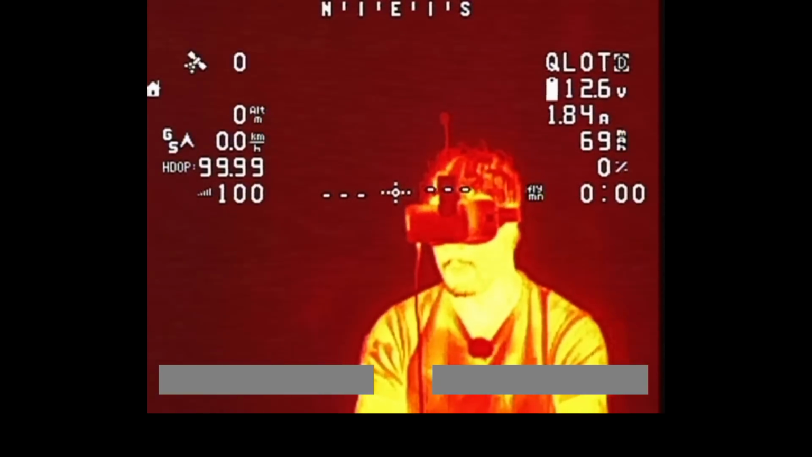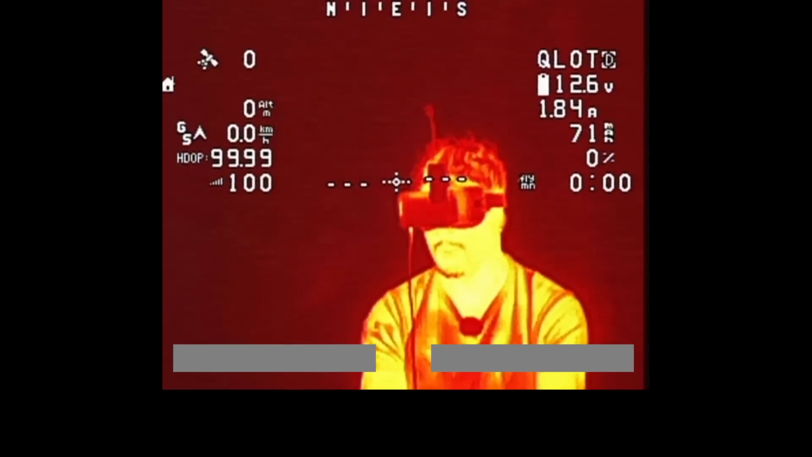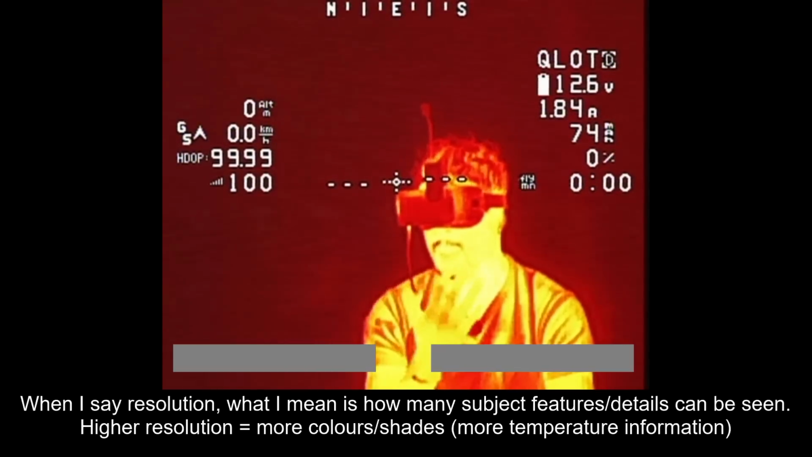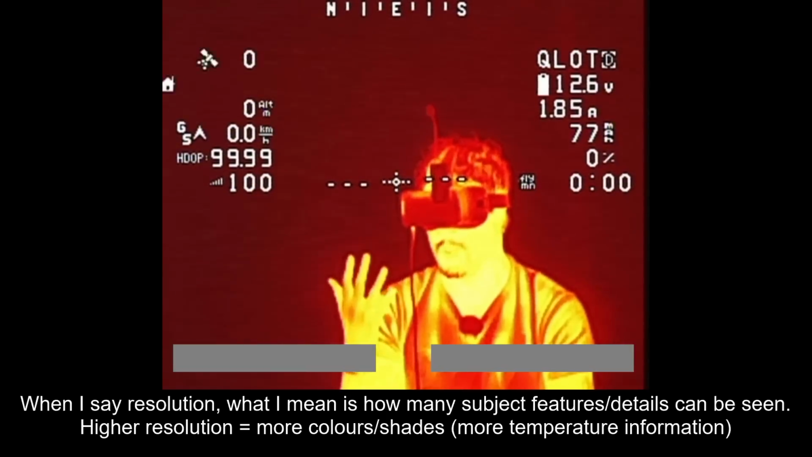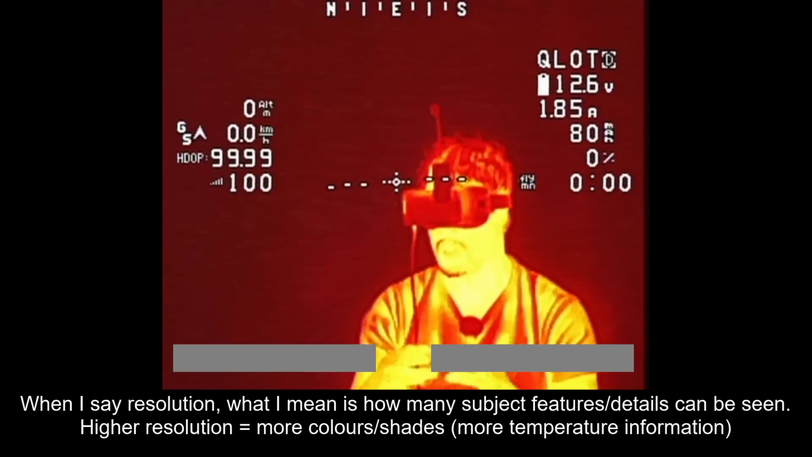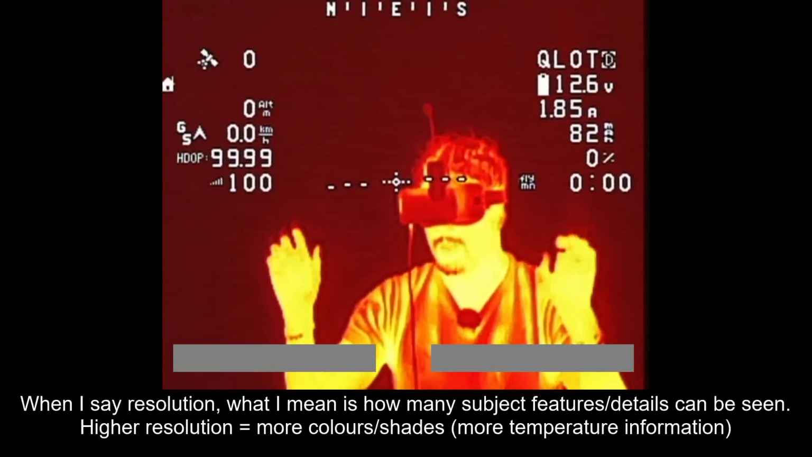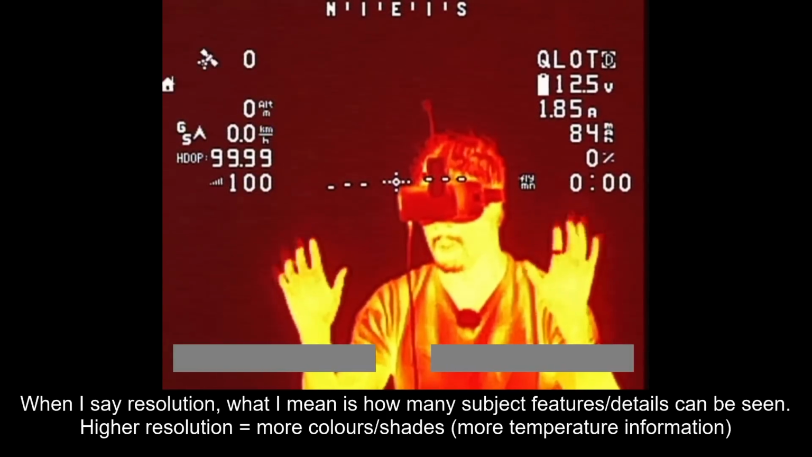As you can see, this is very much a red and yellow. This is one of the first modes where I can demonstrate the difference in resolution. If you look at my face here, there isn't really any detail going on in my face at all. Same with my hair as well. Basically, if something's warm, it's yellow. If it's cold, it's red. There isn't much spectrum of temperature variance going on here. This would probably be a really useful mode if you were trying to do a search and rescue operation, I reckon.